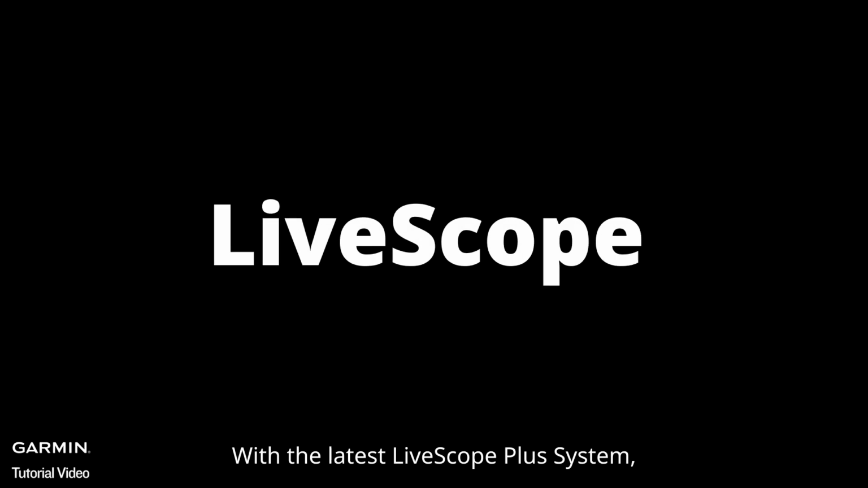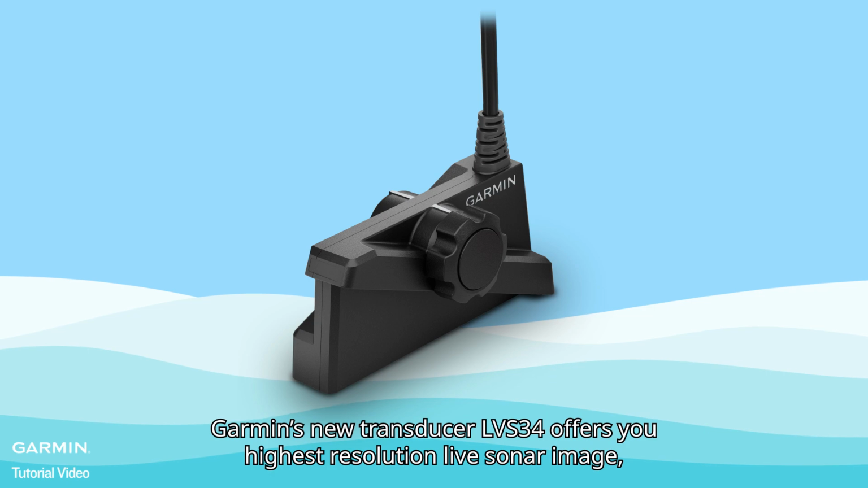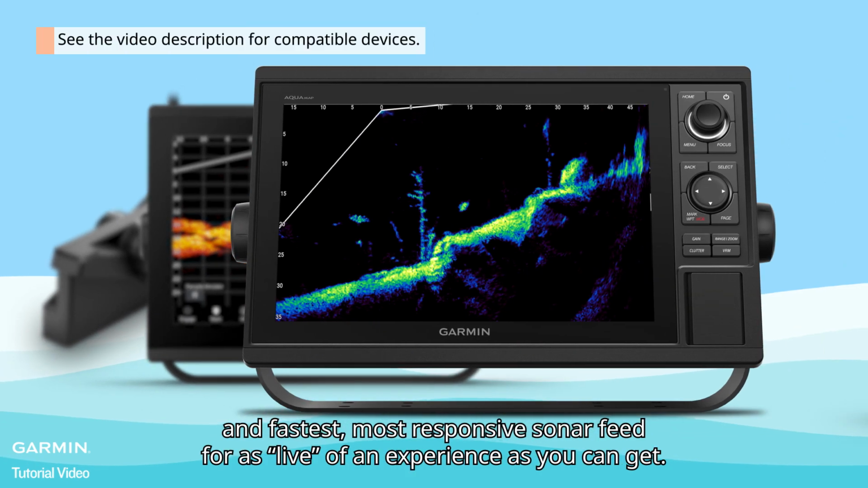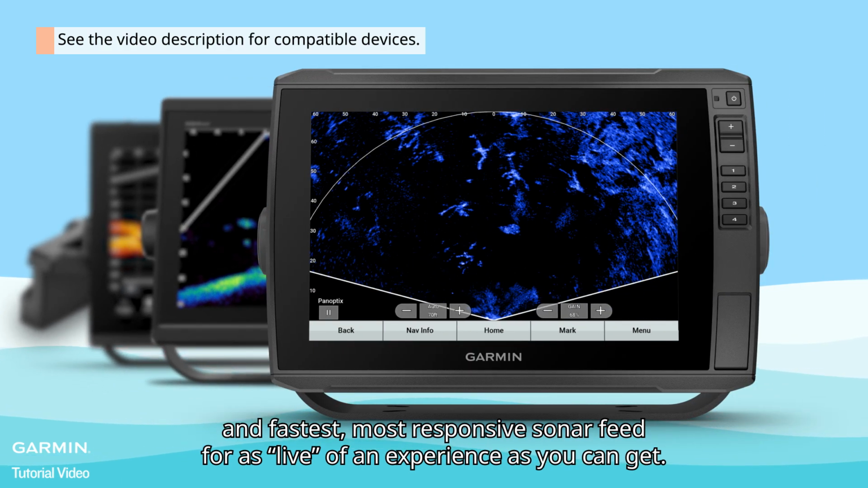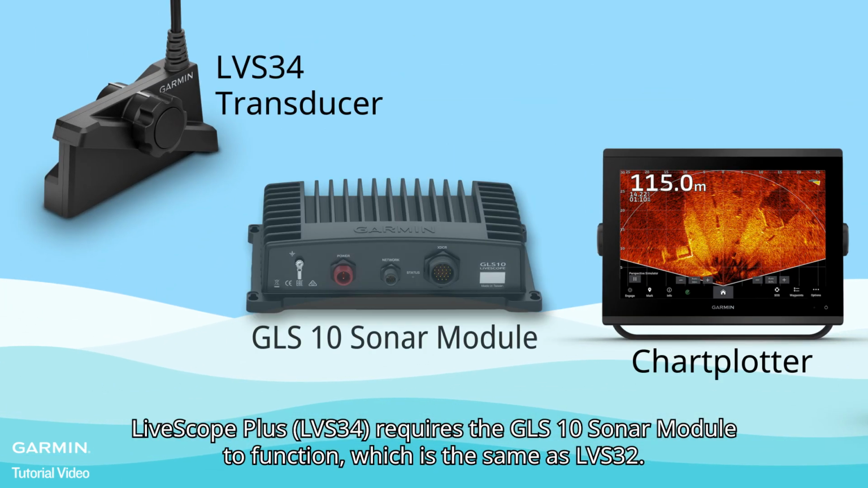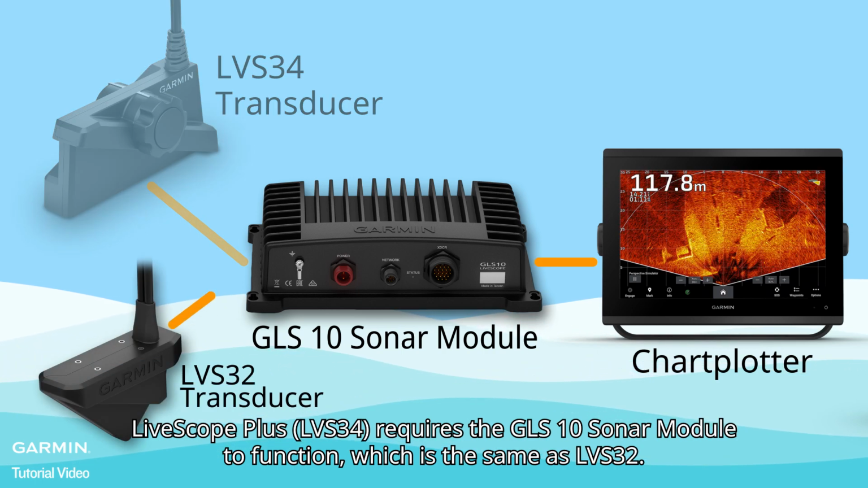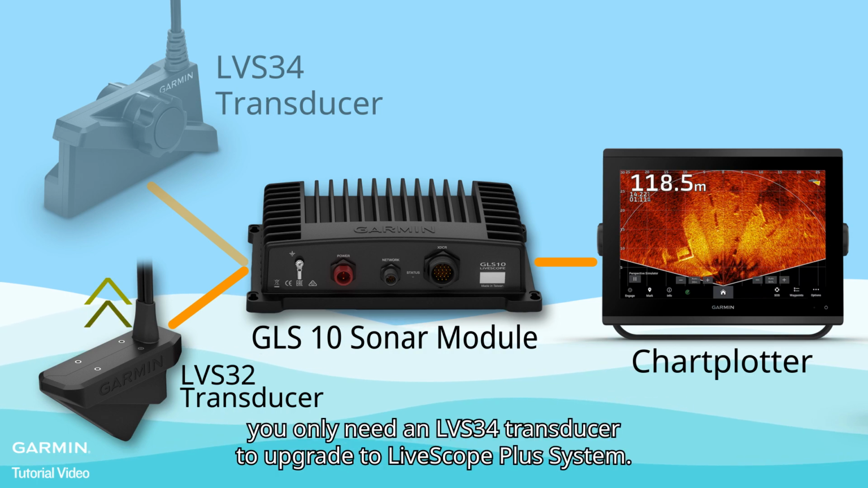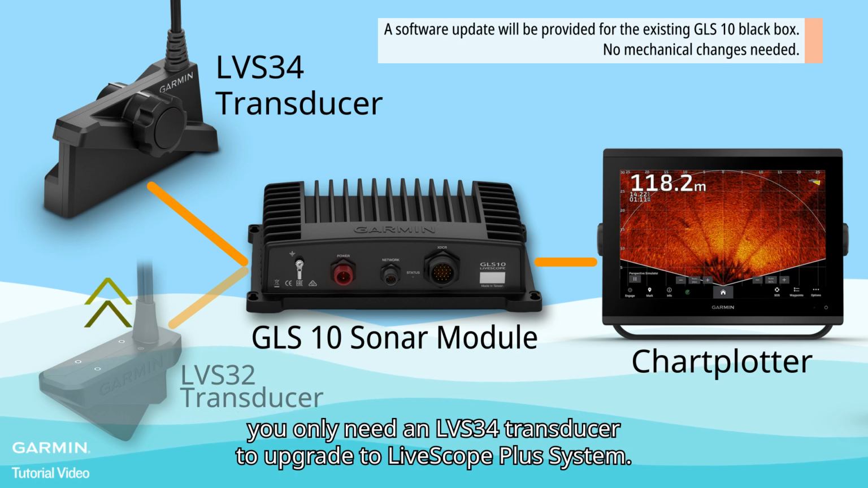With the latest LiveScope Plus system, Garmin's new transducer LVS34 offers you the highest resolution live sonar image and the fastest, most responsive sonar feed for as live of an experience as you can get. LiveScope Plus requires the GLS10 sonar module to function, which is the same as LVS32. So, if you are an LVS32 user, you only need an LVS34 transducer to upgrade to the LiveScope Plus system.